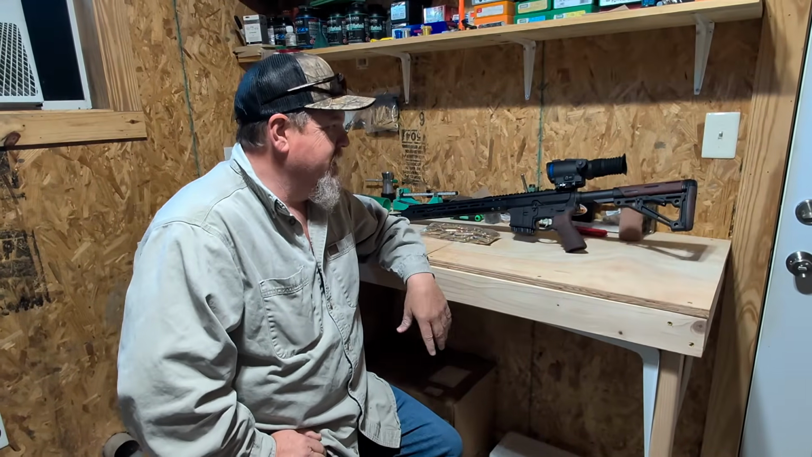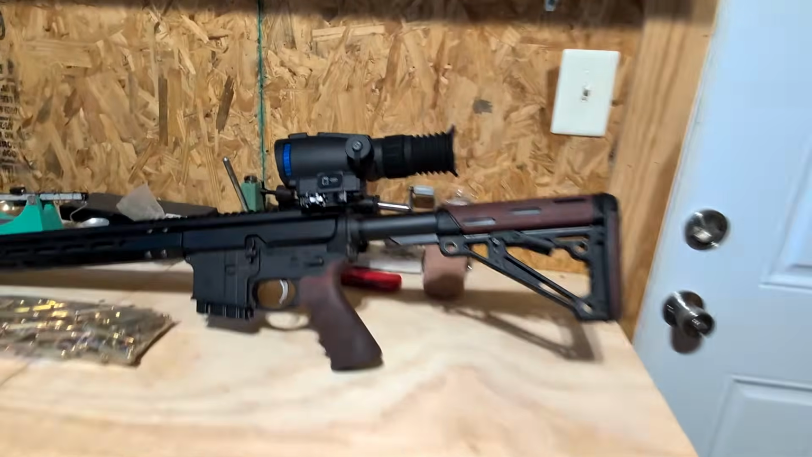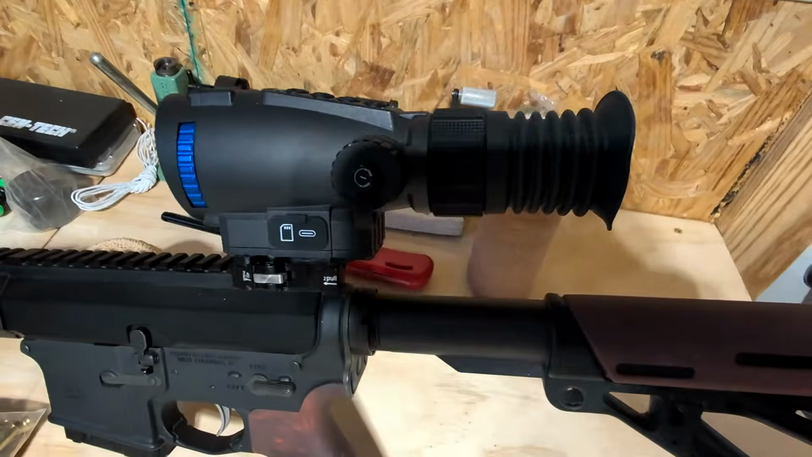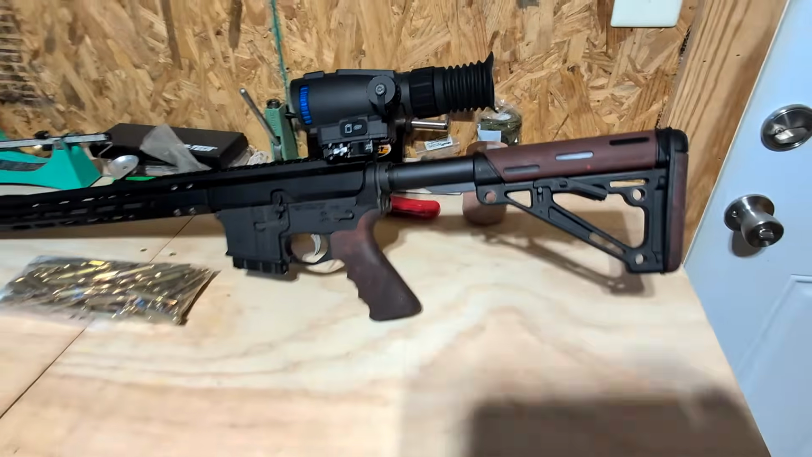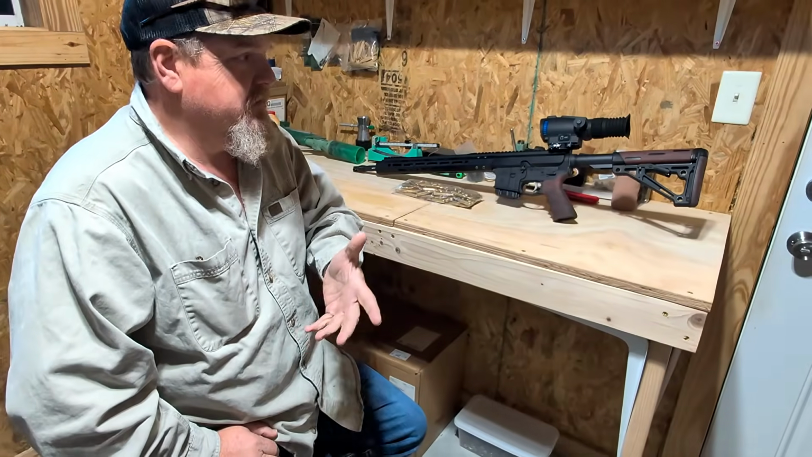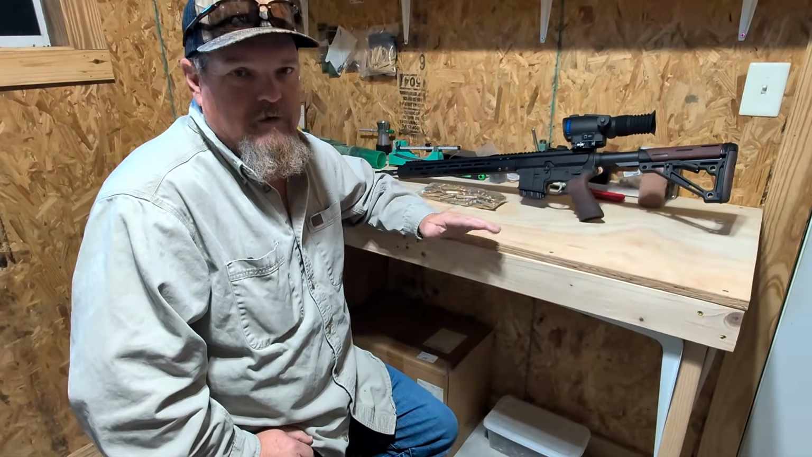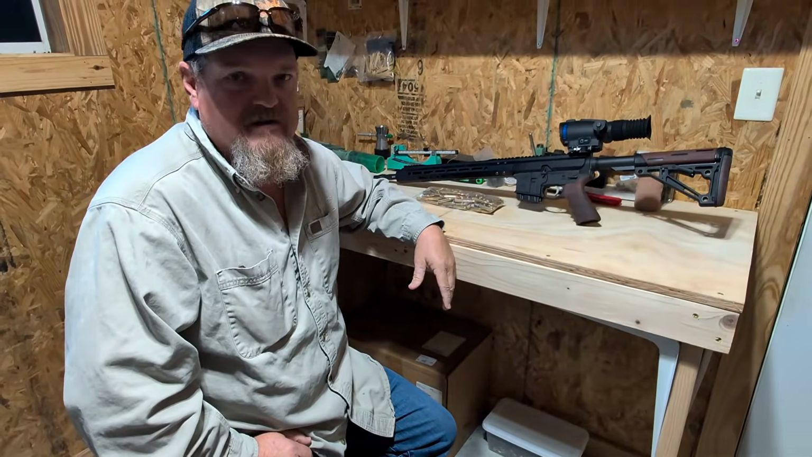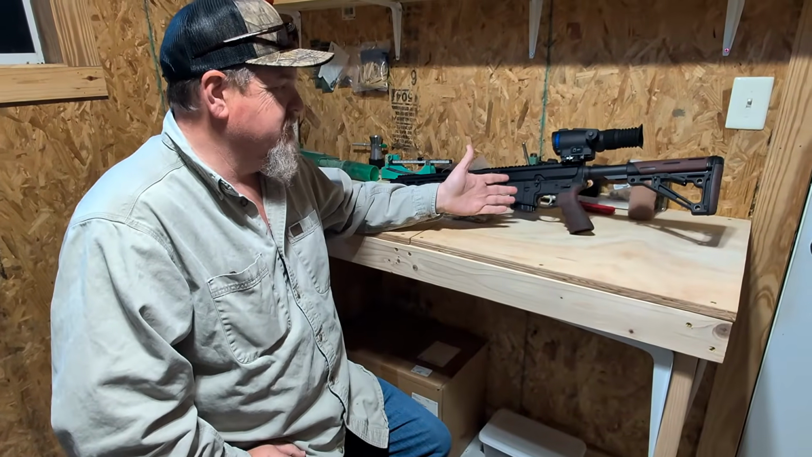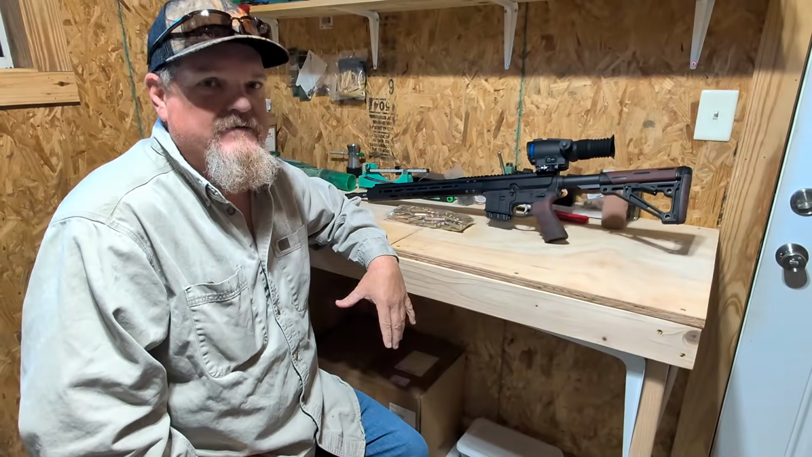So we're back from the range. We wanted to give you a little rundown on the GRL325 and tell you a few things that I do like about this scope, as well as a couple of things that I'm not super happy with, but for the money, for the price point, can't beat the scope. It is, like I said, riding on top of a 223 5.56 NATO.